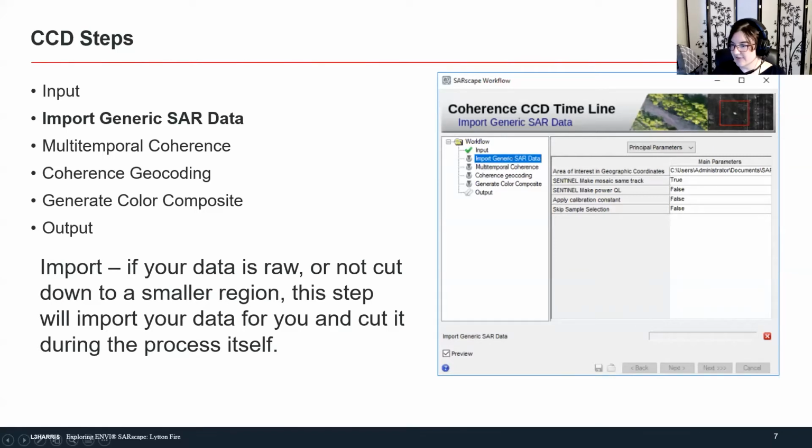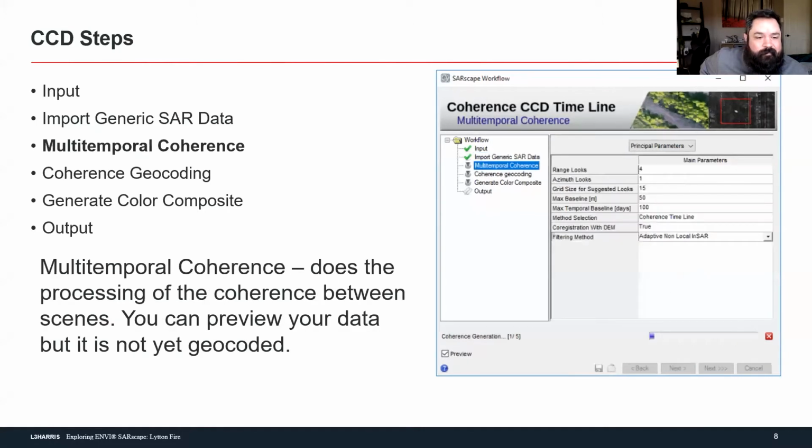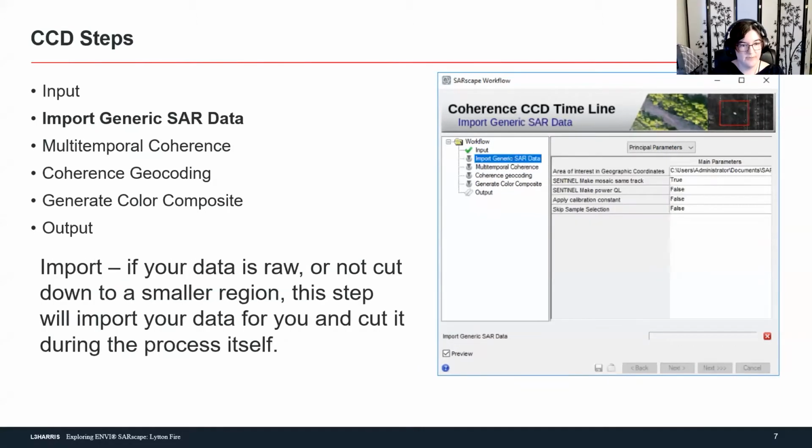But yeah, I will now move back to the actual process. The second step is import. This step goes through and imports your SAR scenes into the SARscape format, so they can go into any of the other SARscape processes as well. This just makes it nice and clean to do processing and isn't something that you have to spend a lot of time on.